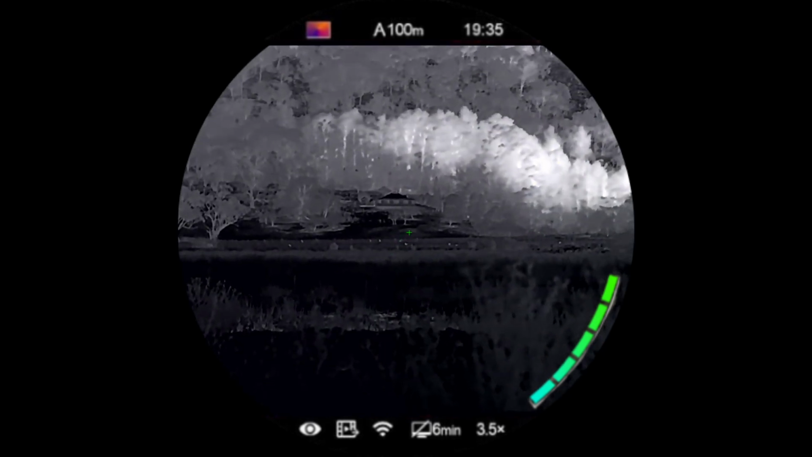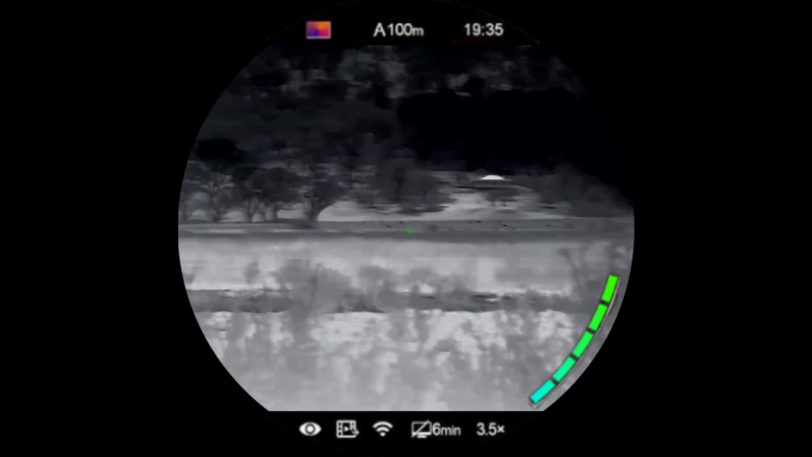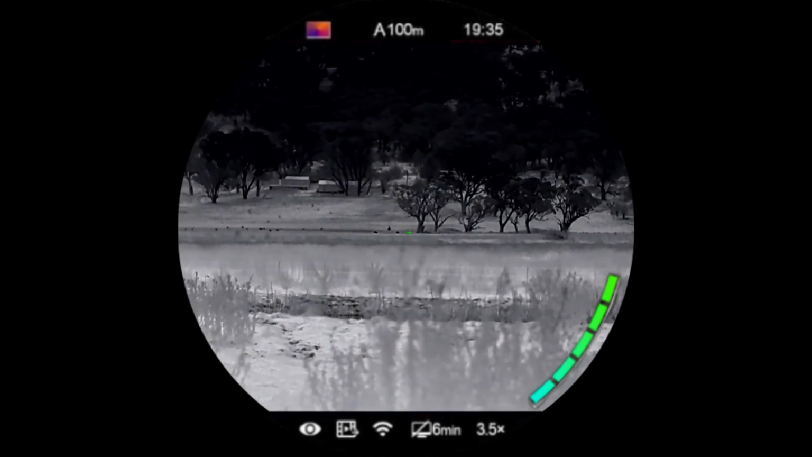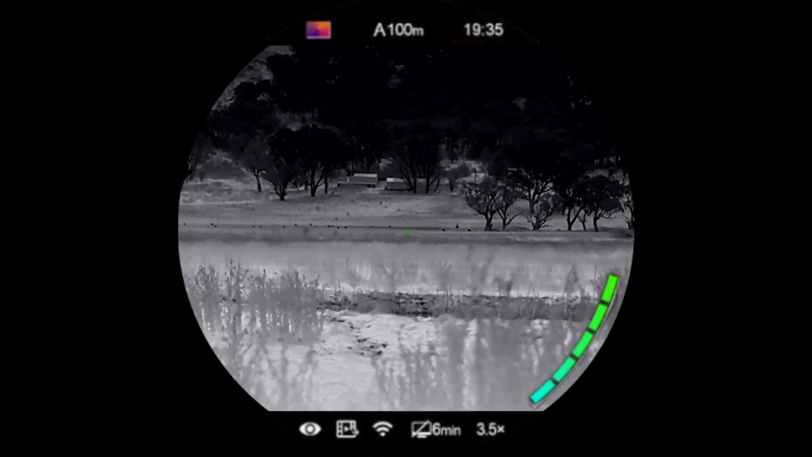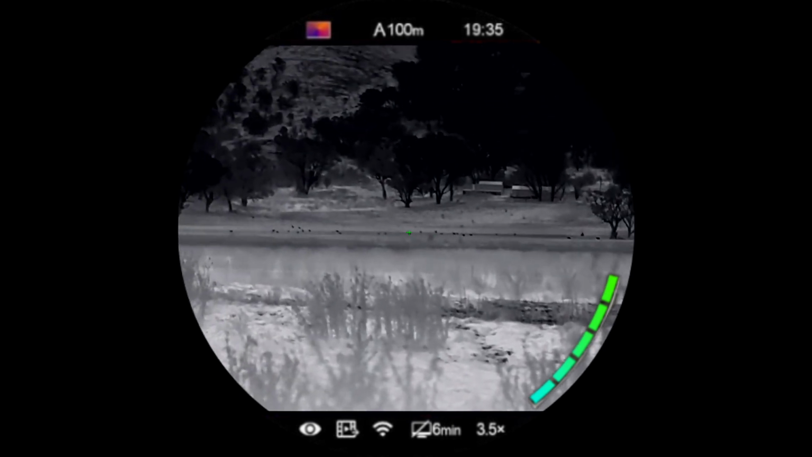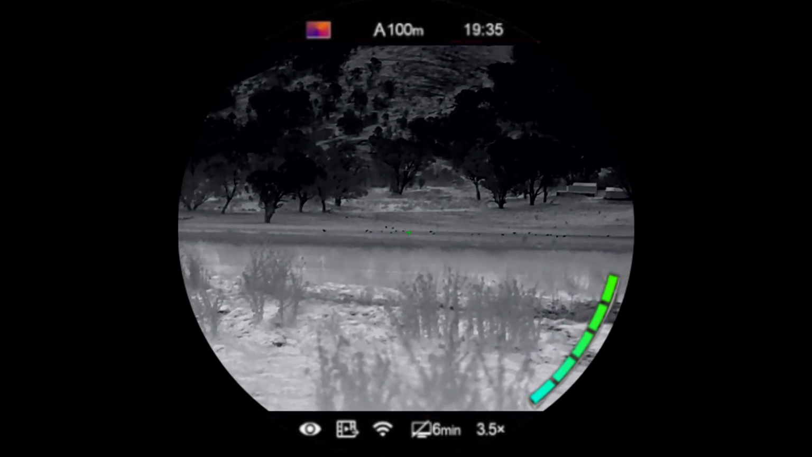Black hot, like I said, I prefer the definition that it gives. It's a lot smoother, in my opinion, on the eyes. Each to their own, I guess. But yeah, anyway. Alright, so I'll get some ranges on these kangaroos and stuff.